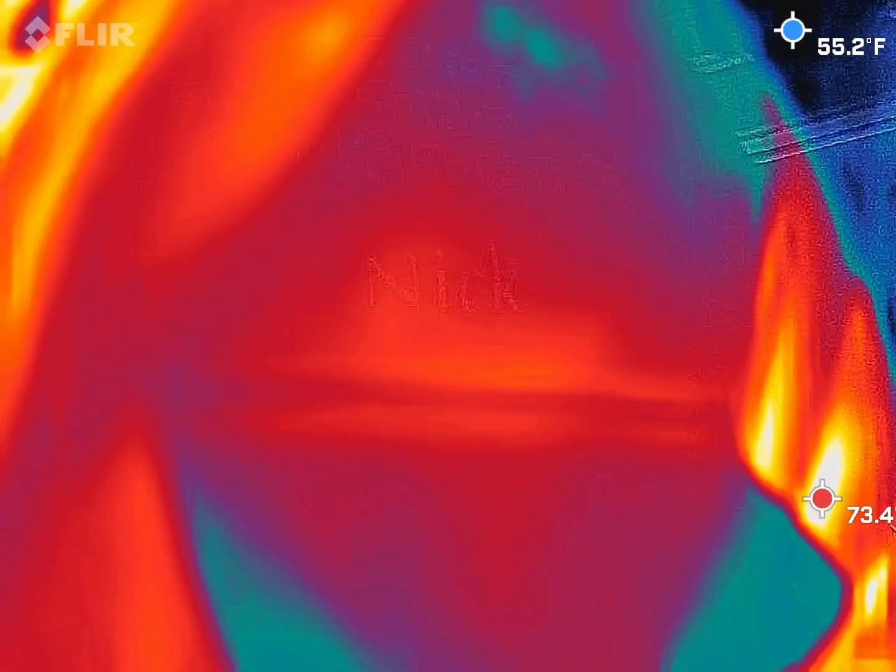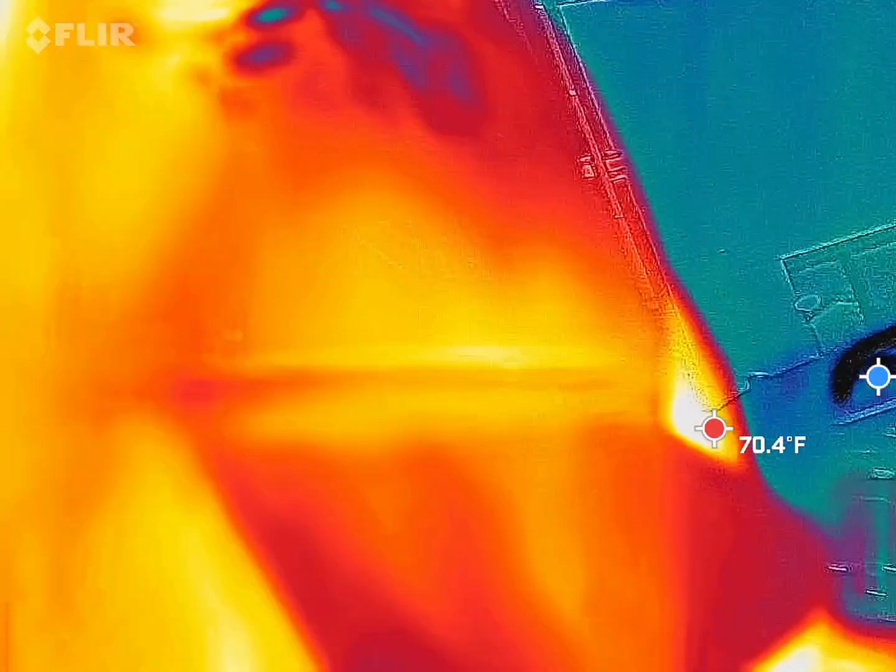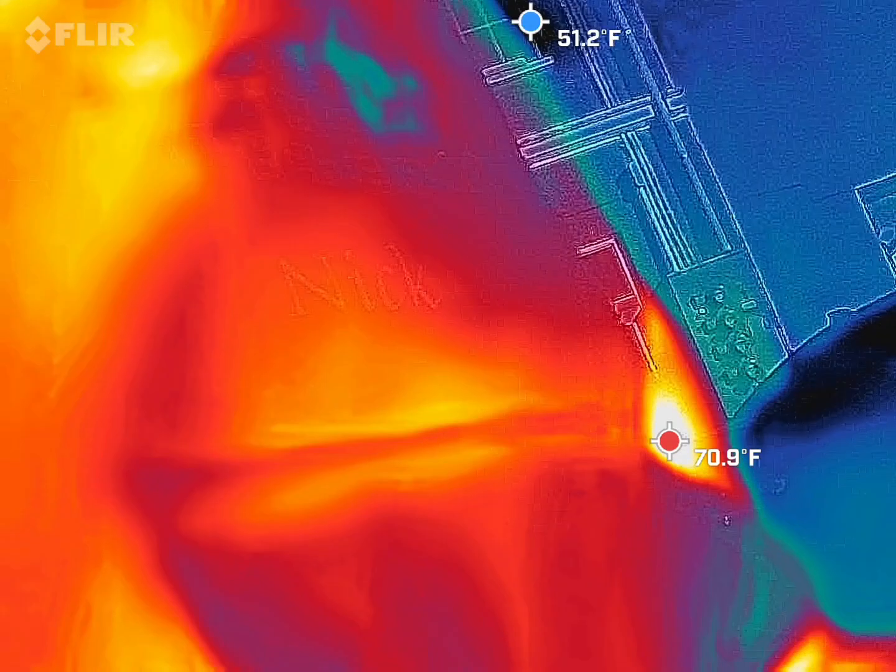Coming out of this guy. So I also want that blue dot to move. I don't want it to be stationary because that just means it's probably a can on the ground.